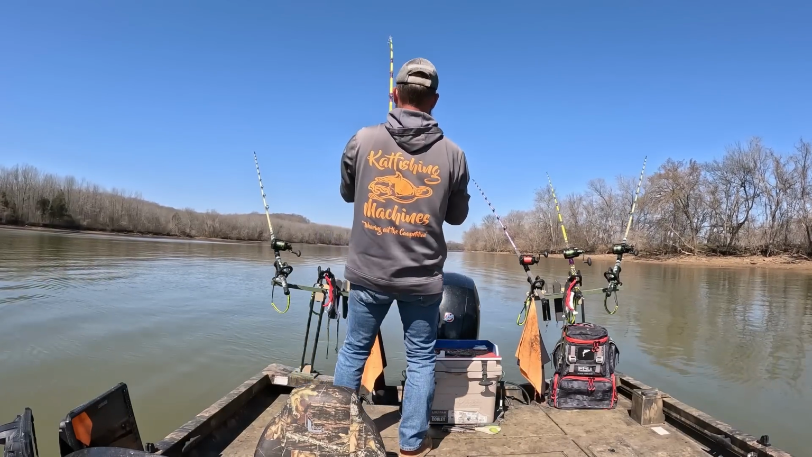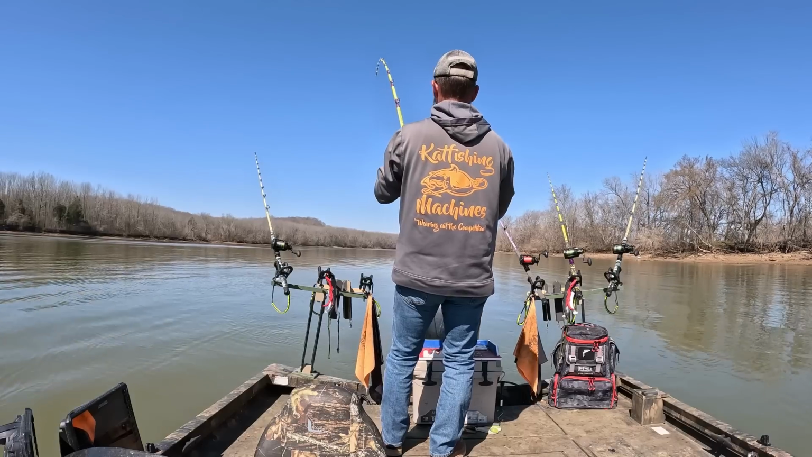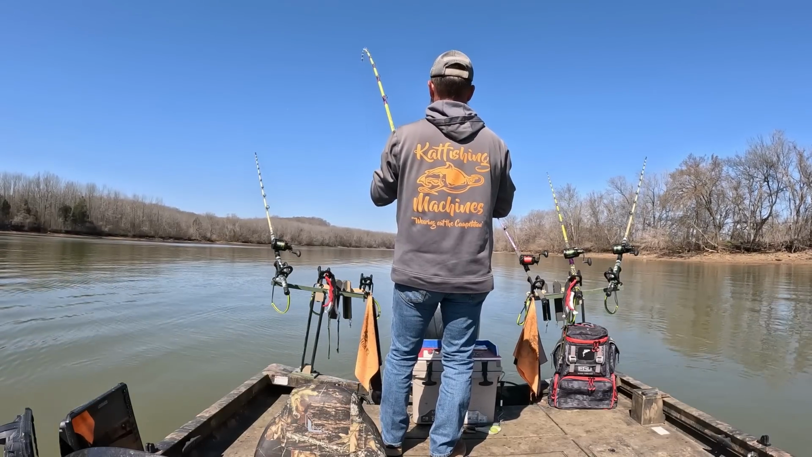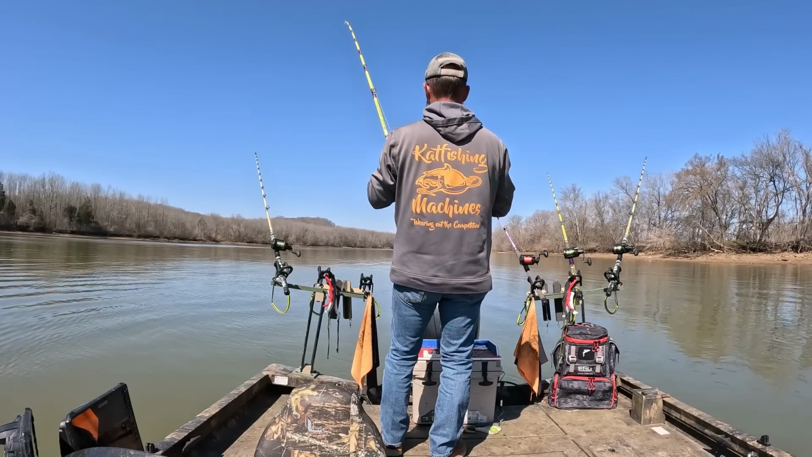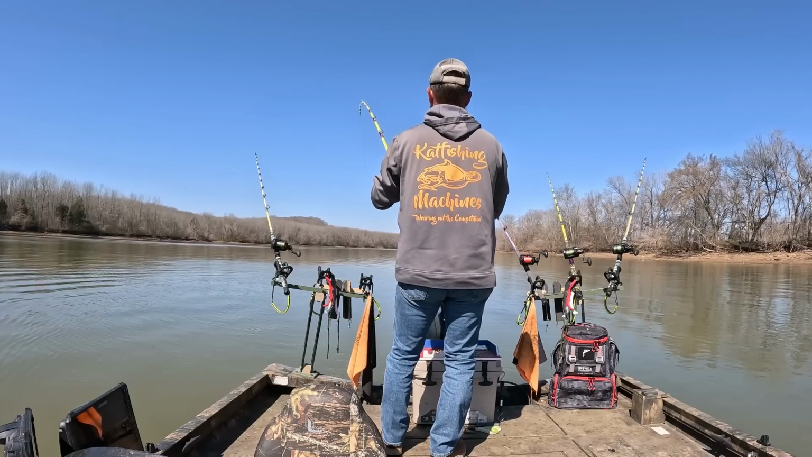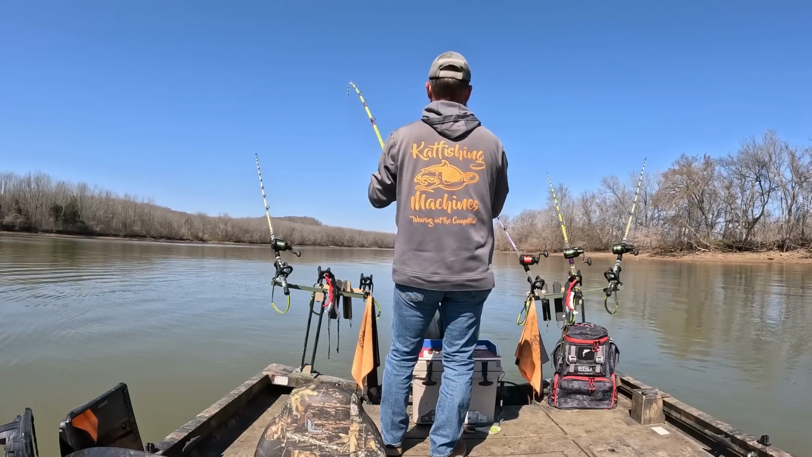Okay, okay. Heck yeah, I like it when they hit it like that. Not a bad fish, bigger than the last one for sure. Right there on the bottom of that ledge. Might be onto something here, y'all.